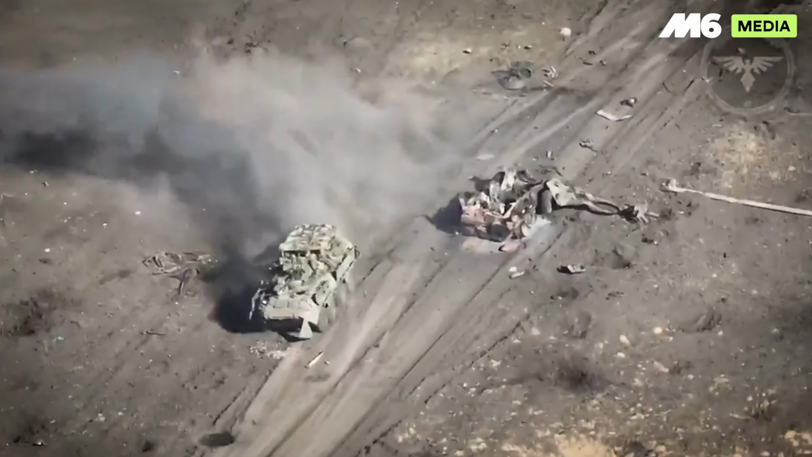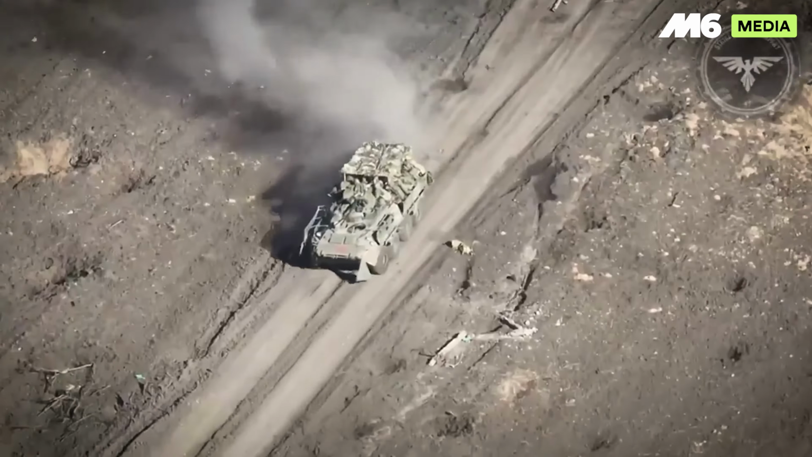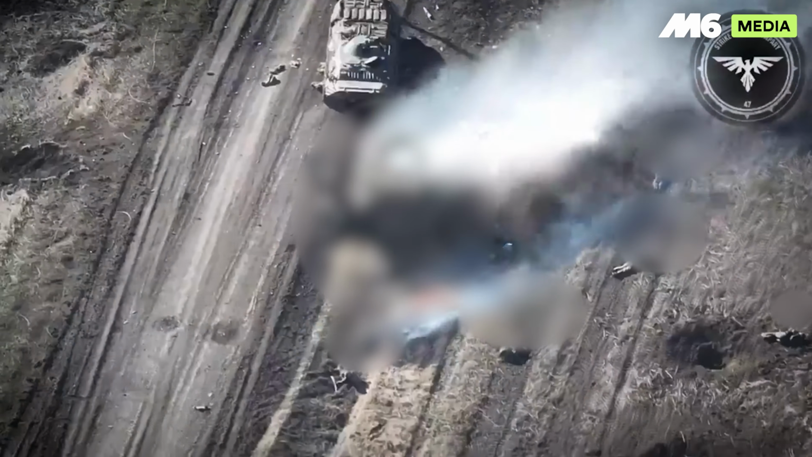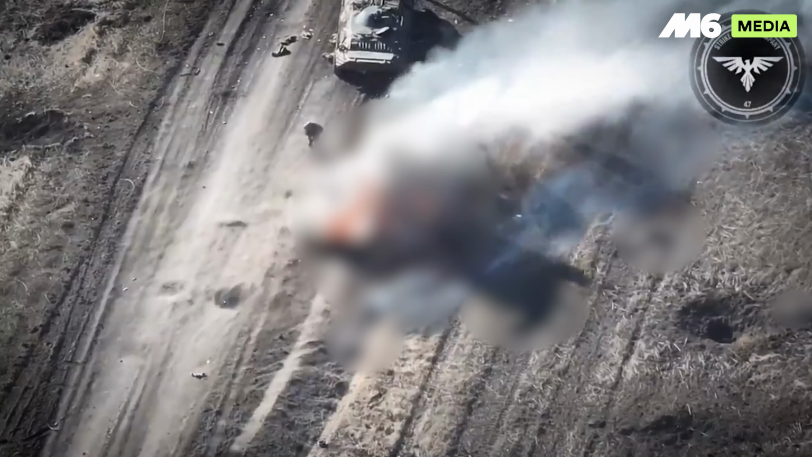A lone BTR rolls to a stop in the open, troops spilling out just as a concealed Bradley spices the air with 25mm fire. Their ambush unravels in seconds, but the reason it works will become clear soon.